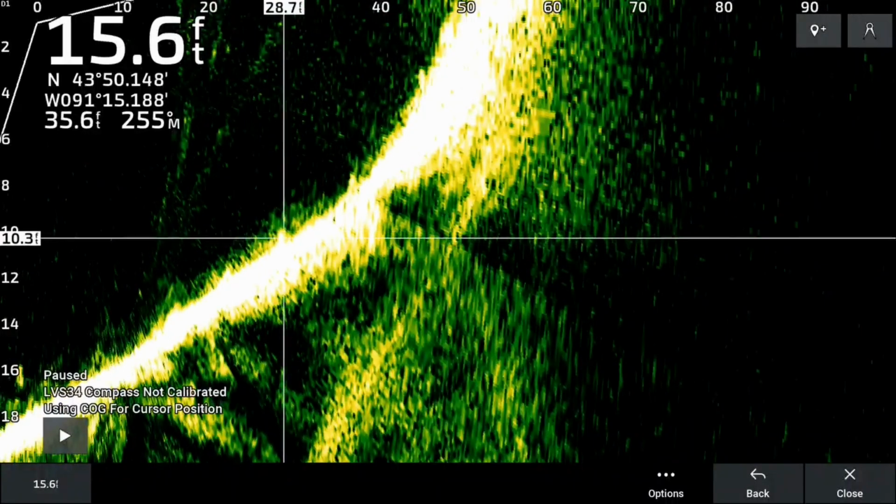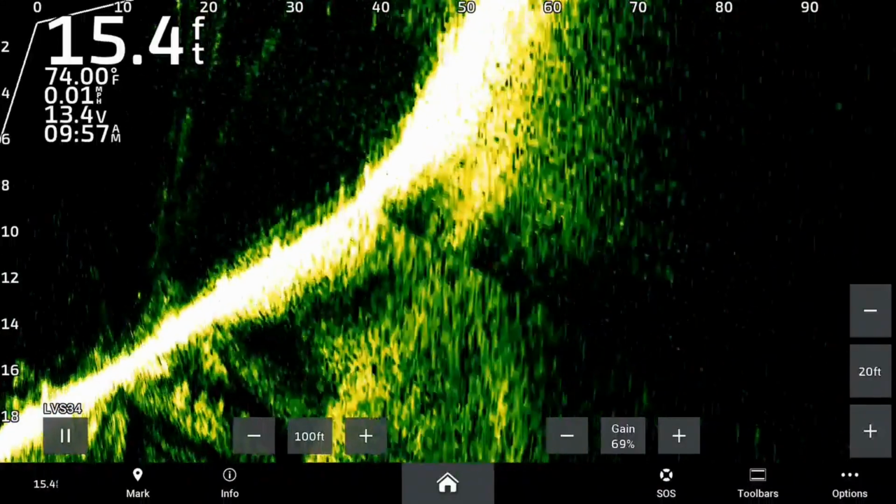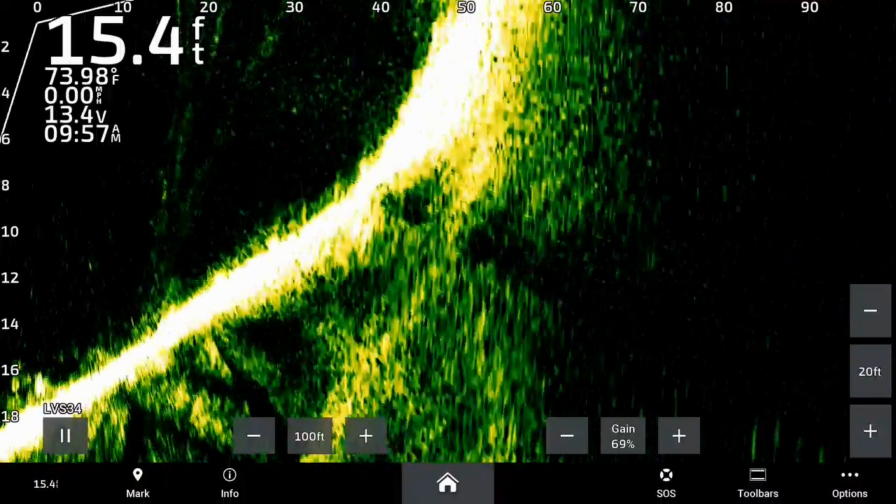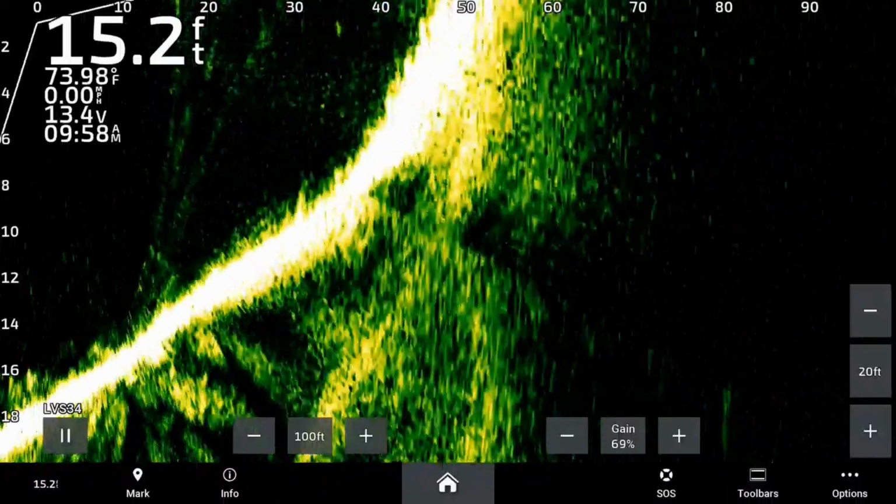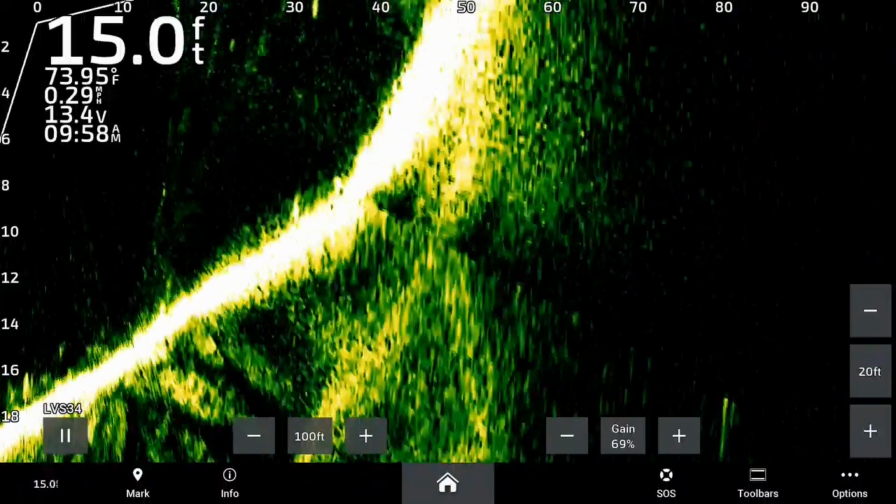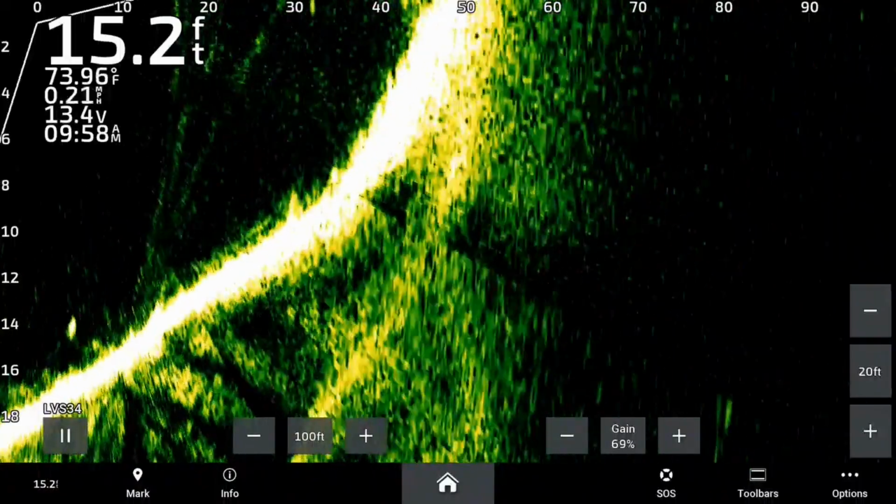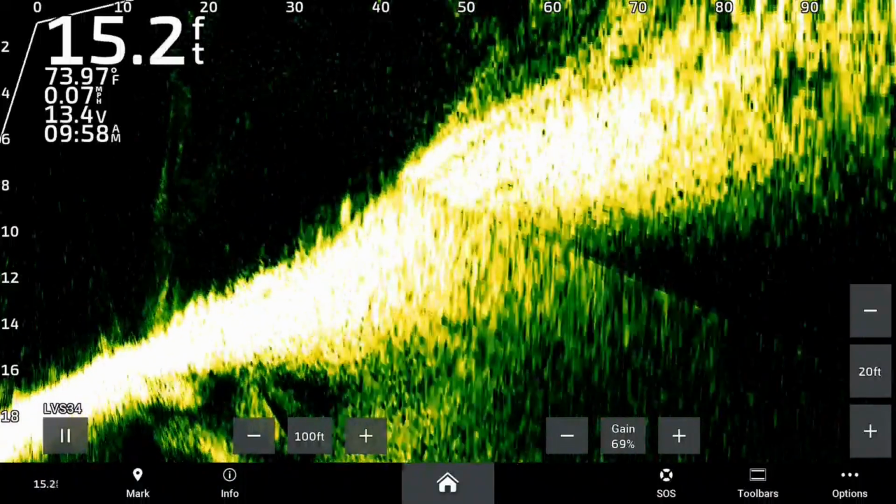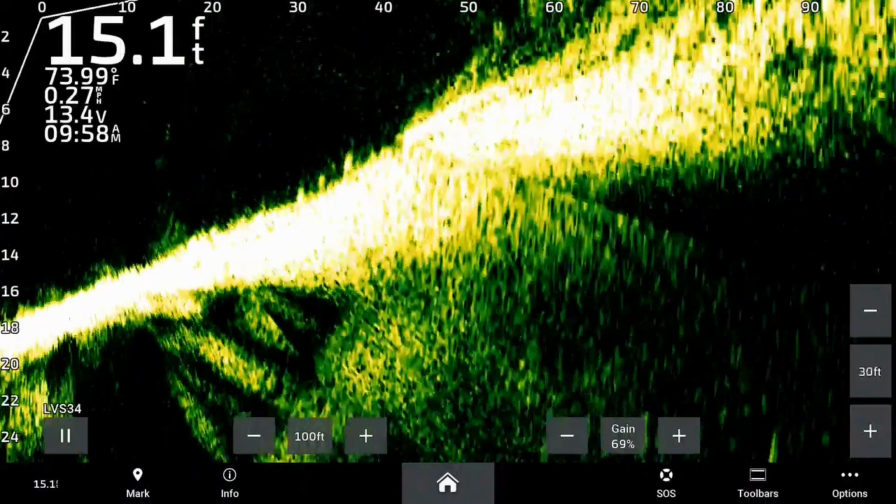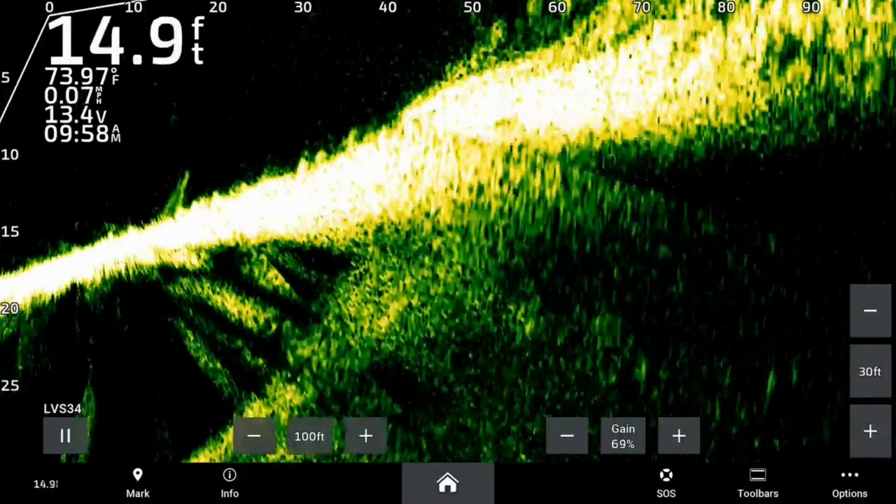So let me go ahead and show you what we got here. So here we're at 15 feet, and you can see some bass on the bottom there. I have it set at 18 feet, and I'm going to go ahead and set this to 25 feet, and I'll show you what it does here. So I got this thing going now, and you can see some fish there at the bottom, basically underneath the boat. Now I'm going to go ahead and move this depth over to 25 feet, and you can see what it does. I think it just gives a better target separation at what you're looking at the top there.